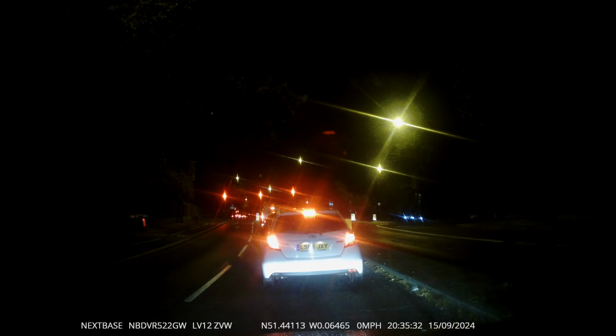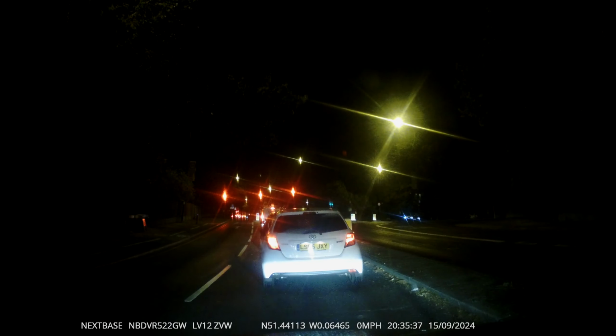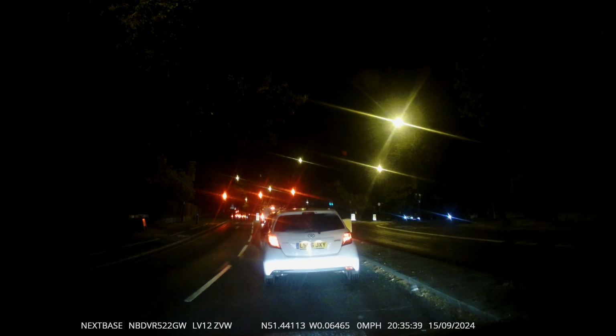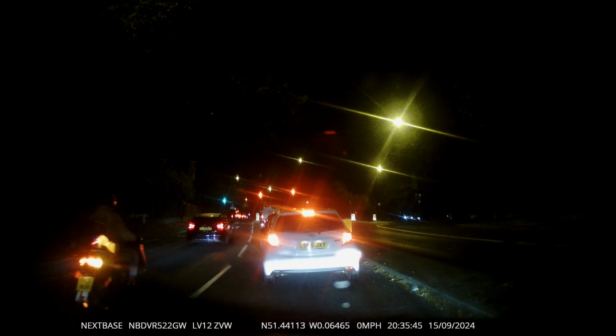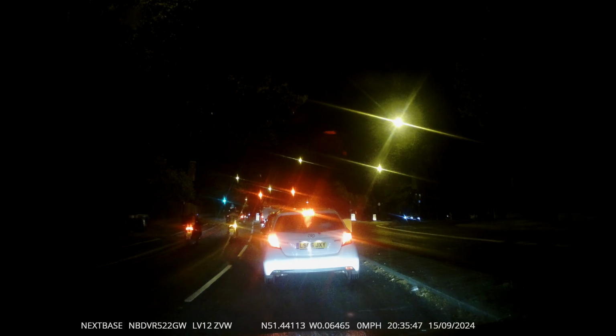I can understand in some places where there's a filter and it's a dedicated lane, you can say fair enough, but this is not a dedicated lane, as you can see with the road markings. If it was a filter and you could literally only turn right, then you could say fair enough why a right signal is not given.